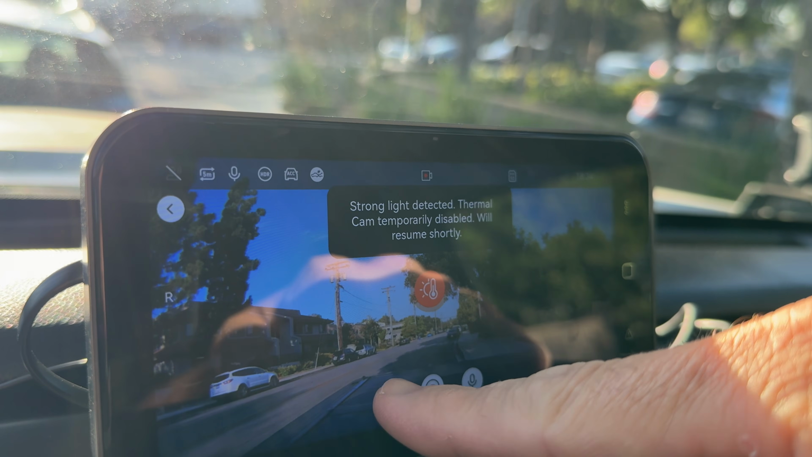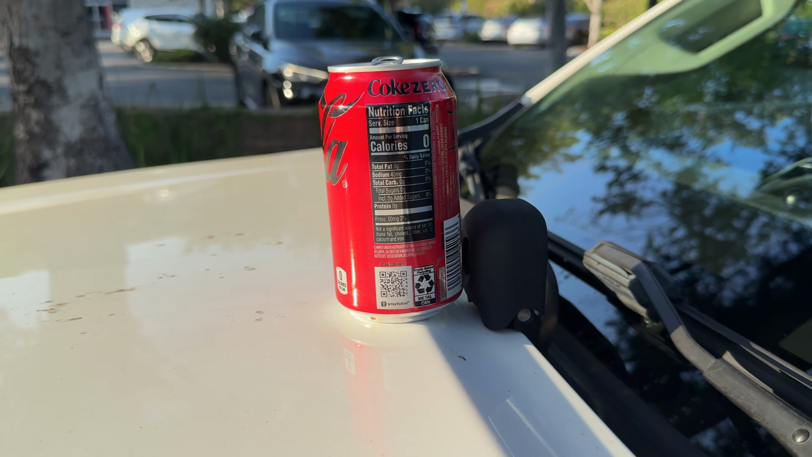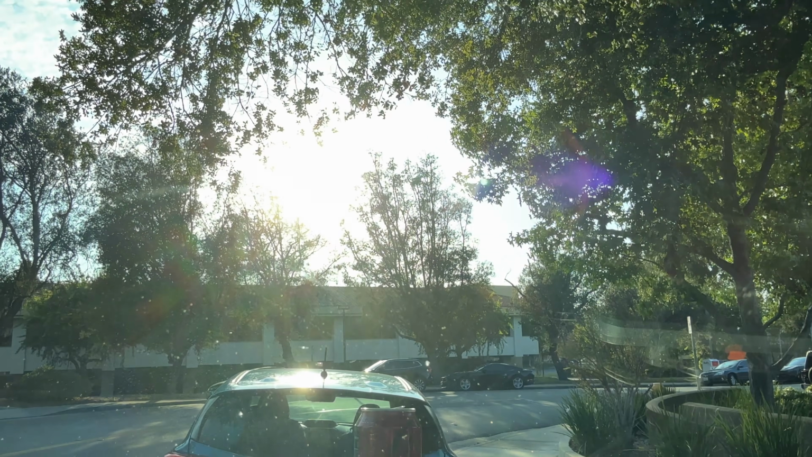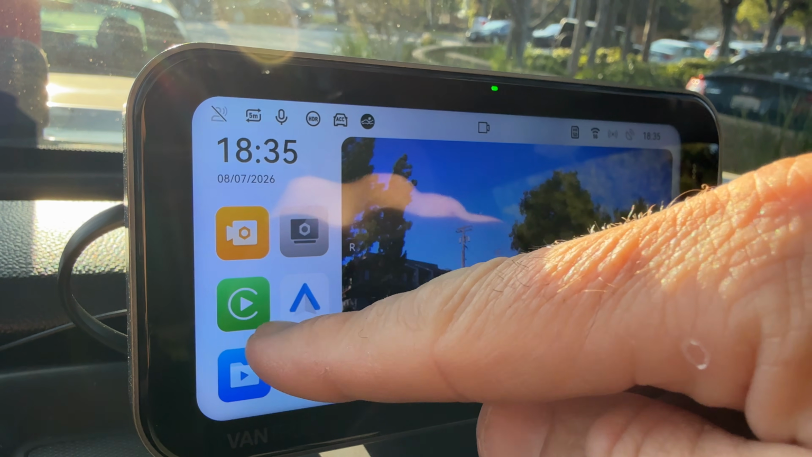So I did a little experiment. I hopped out of my car and I put a Coke Zero can in front of the camera. Nectar of the gods, fight me in the comments. And lo and behold, now everything seems to work fine because I'm shading the camera. So it's not a heat issue, it's a brightness issue. But the other thing is now I can get through all the menus.